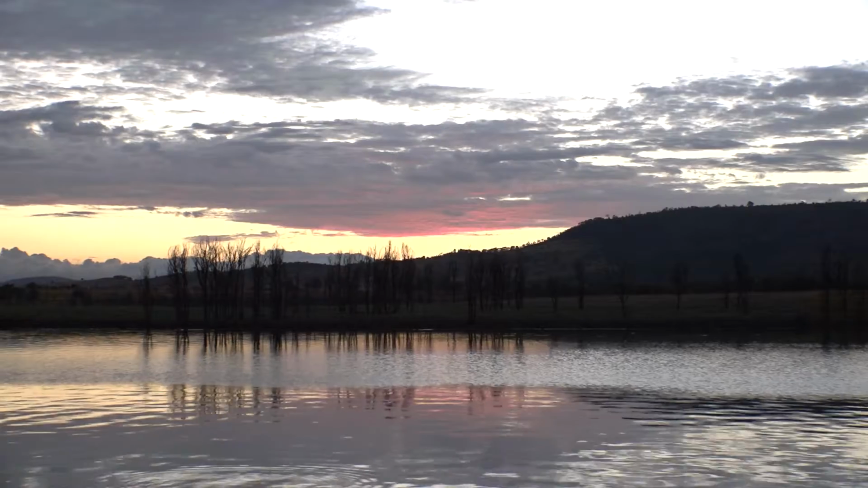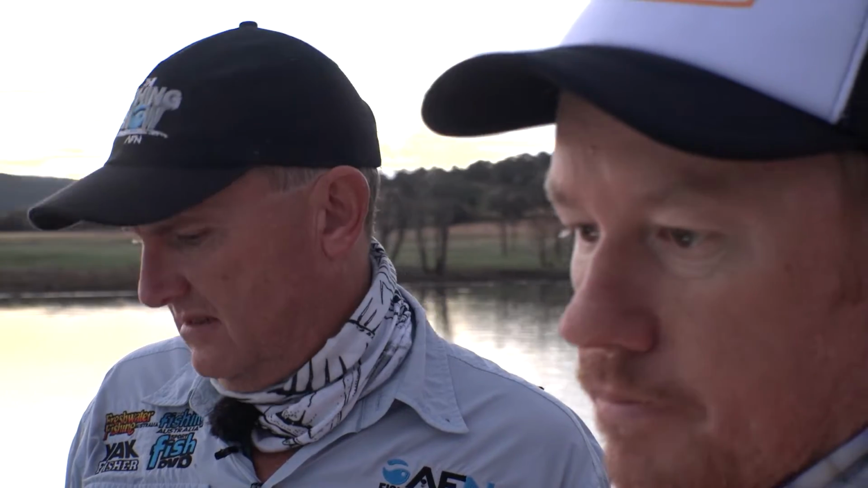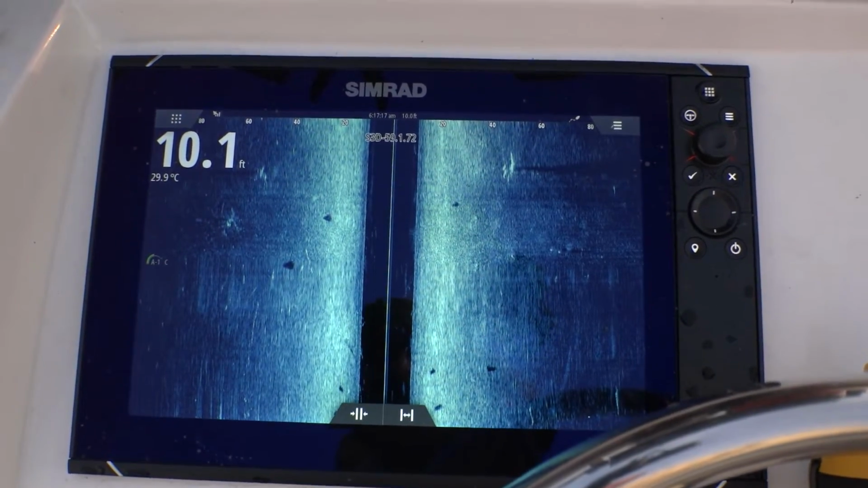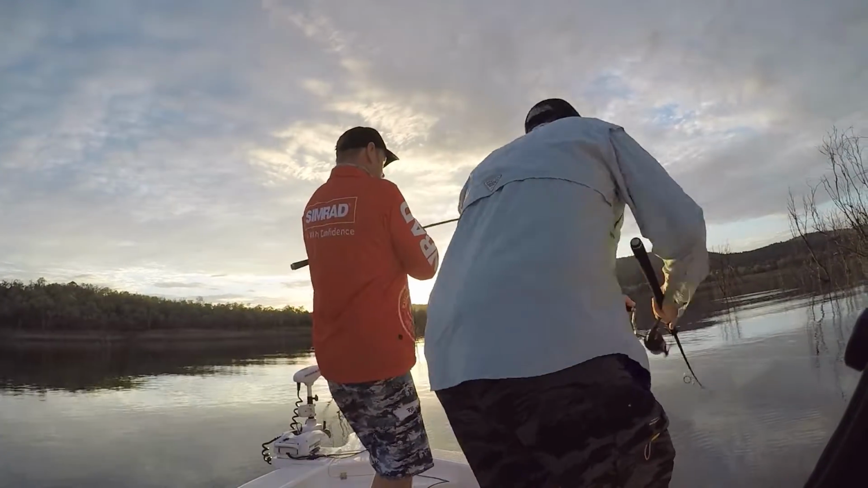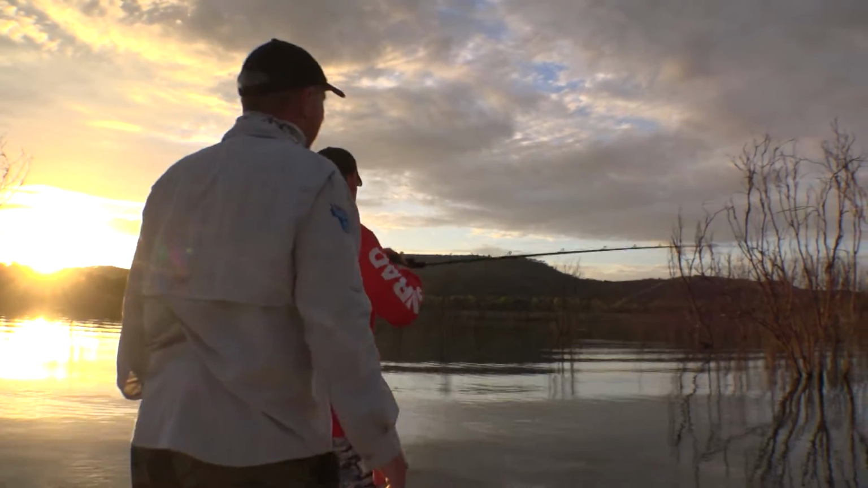A new day and the enthusiasm is back. And there's something special about sunrises on the water. As we headed back into searching the timber, this time the sounder revealed some visitors. Yep, bird, yep. Oh, he's gonna get me in that tree. Oh, he's off, he's off.